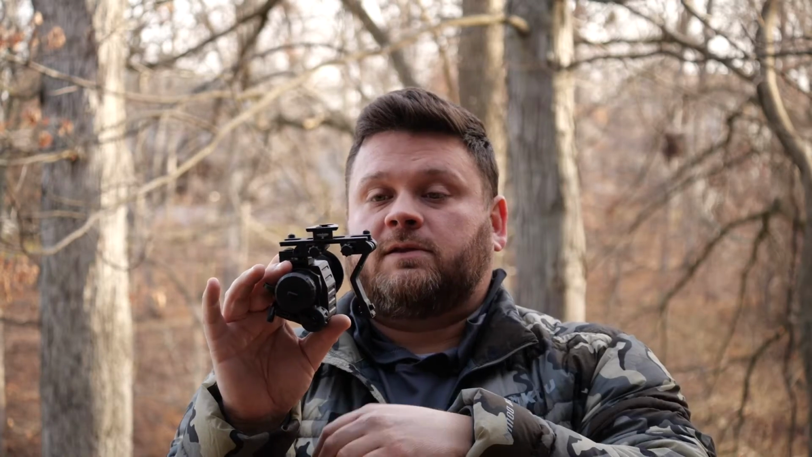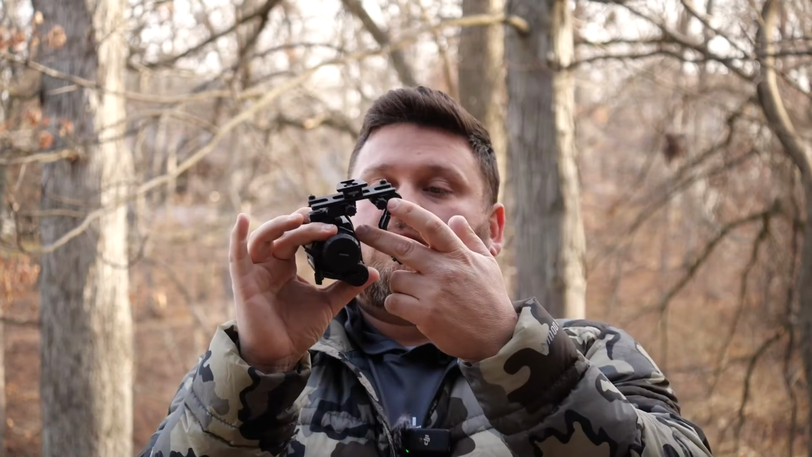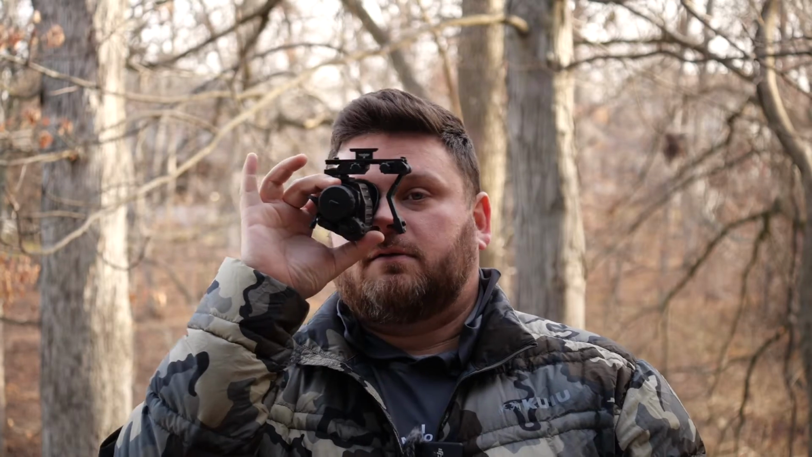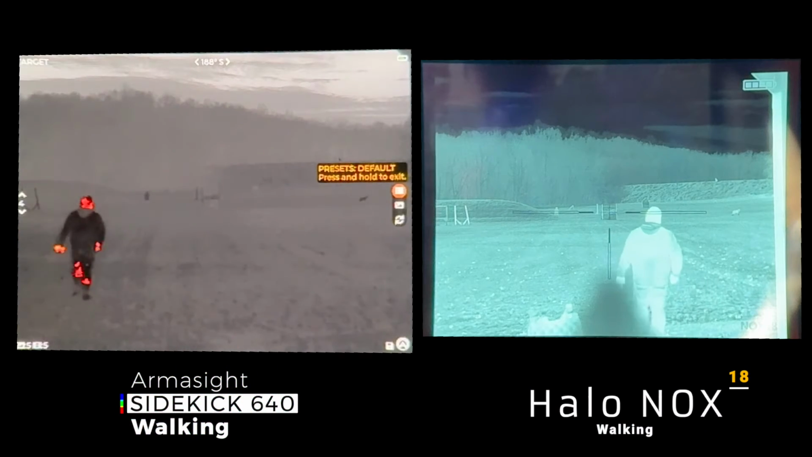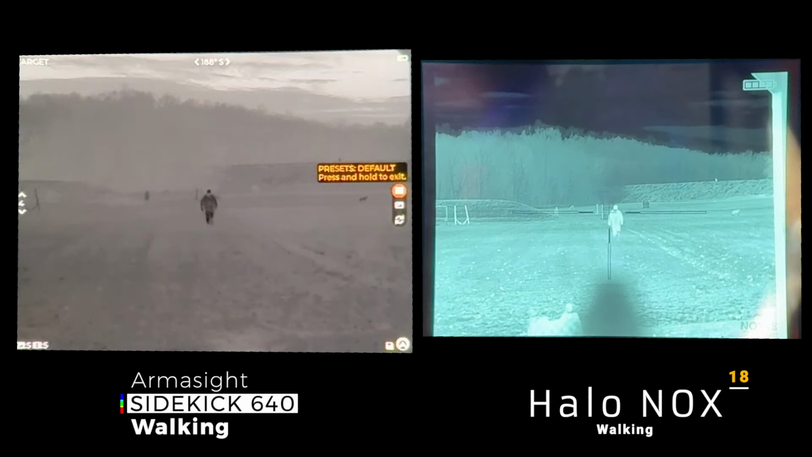This is fantastic. What I plan to potentially do is run 2 of these, okay? And run them through a battery pack on the back and just freaking juice it all night, bro. Just panning. 2 eyes are better than 1. Look at the field of view comparisons. The field of view on this was fantastic. Okay, this was right in line with the NOX 18. Is the image as good? No, dummy, it's half the price.